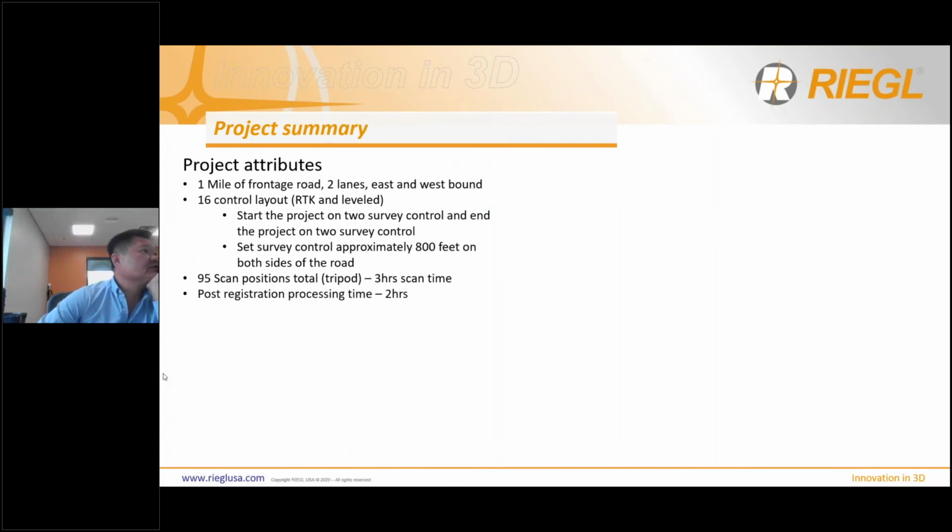Question: do we need targets or reflectors in the field? It turns out more efficient to just have enough overlap. No, you only need targets if you have survey control. Okay, so Lynn, if you don't have survey control, you do not need targets. Overlap and GPS is perfectly fine. So no, you do not need survey control out in the field, okay? Only when you have control that you need to reference your data to.